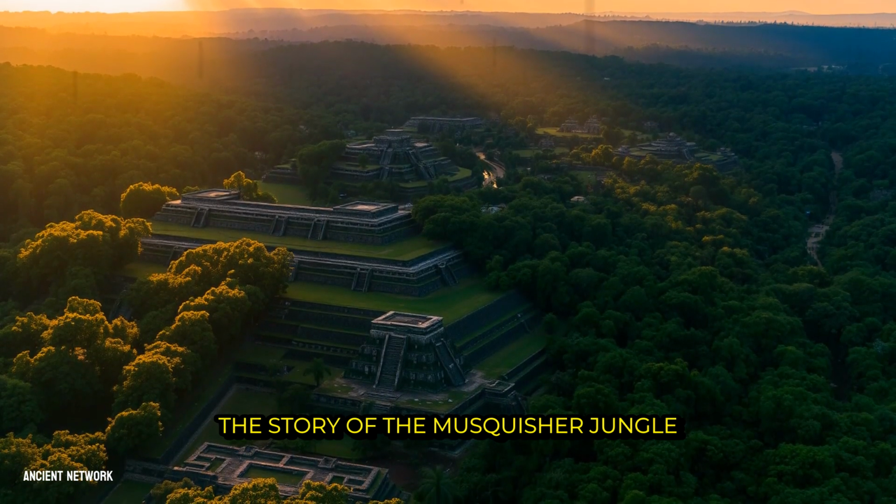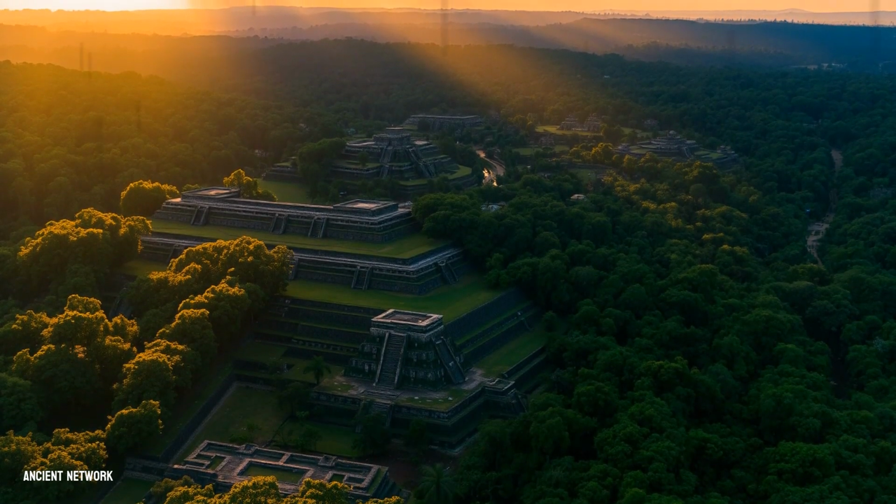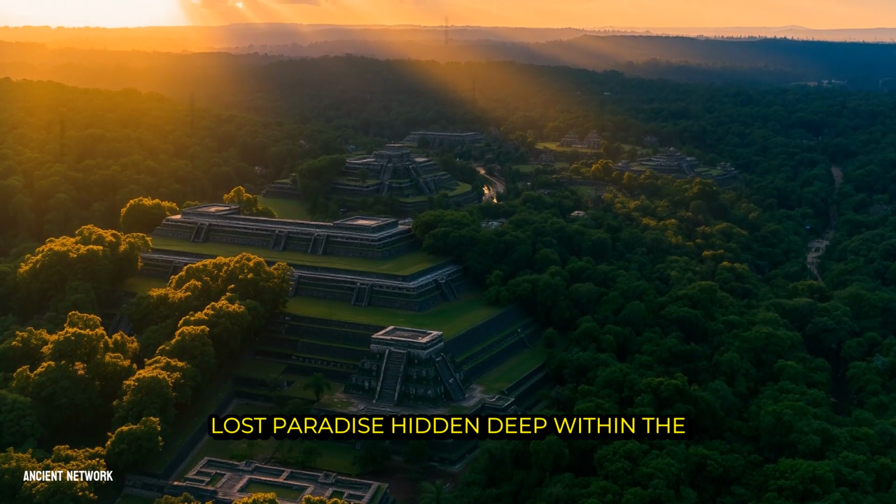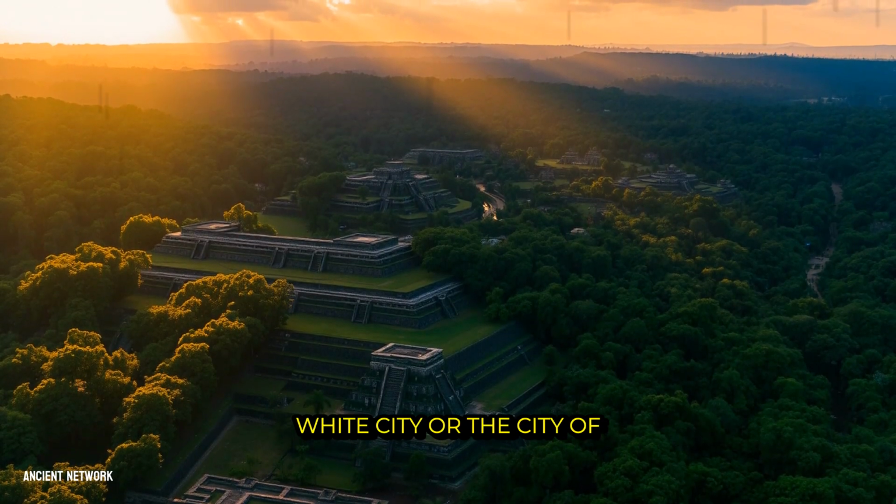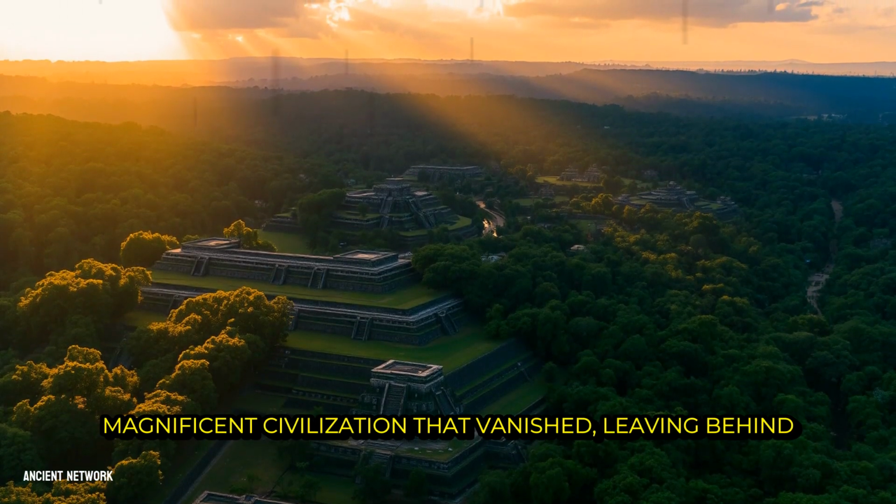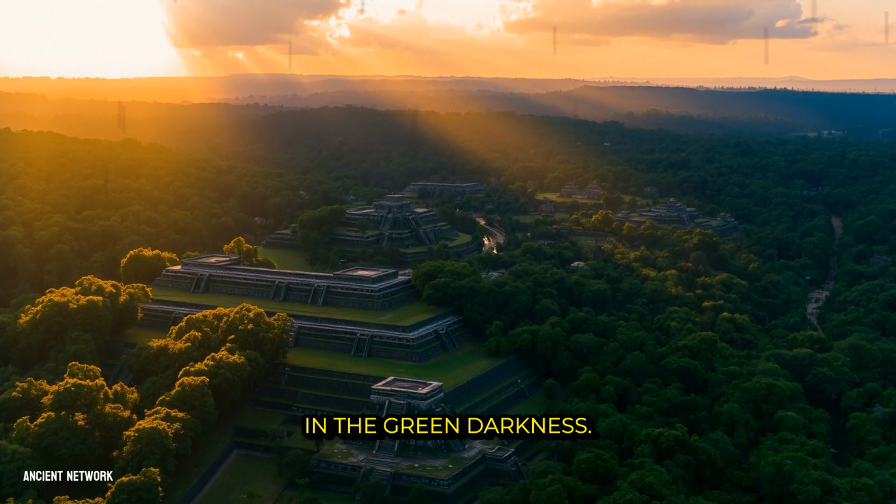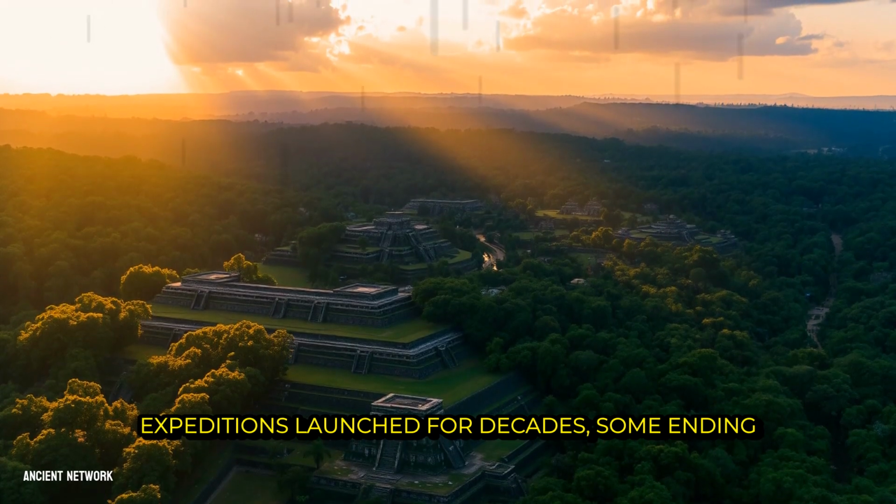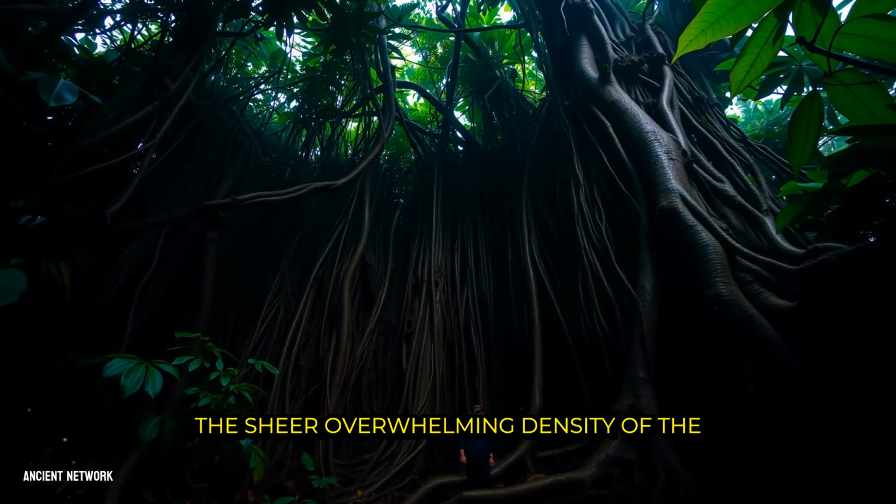The story of the Musquisha jungle is one of whispered legends and impossible terrain. For centuries, explorers spoke of a lost paradise hidden deep within the Honduran rainforest, a place called the White City or the City of the Monkey God. It was a tale of a magnificent civilization that vanished, leaving behind a city of white stone gleaming in the green darkness. Expeditions launched for decades, some ending in hardship, others simply swallowed by the sheer, overwhelming density of the wilderness.